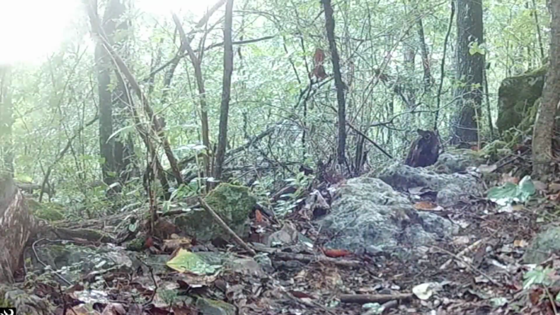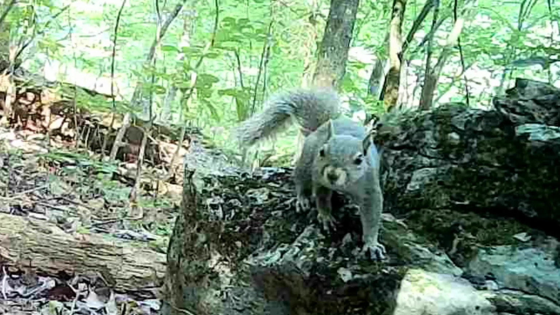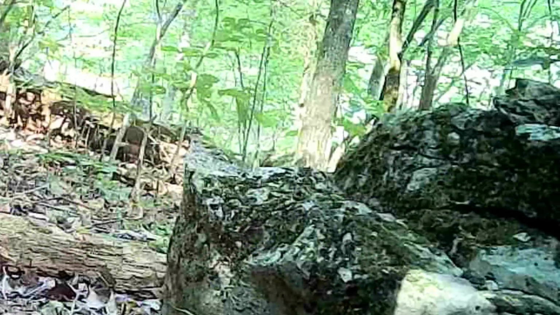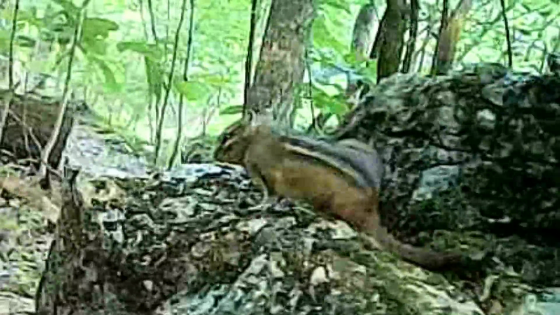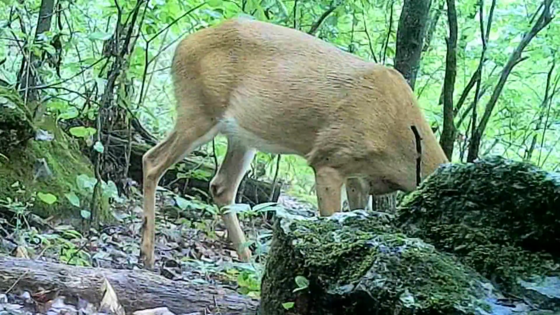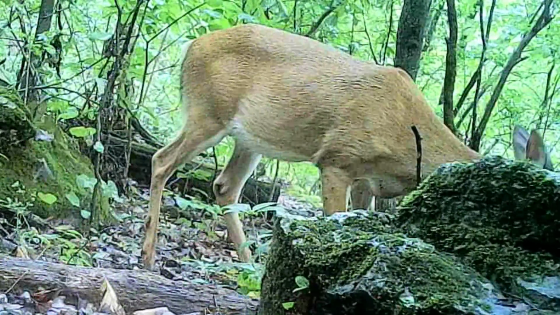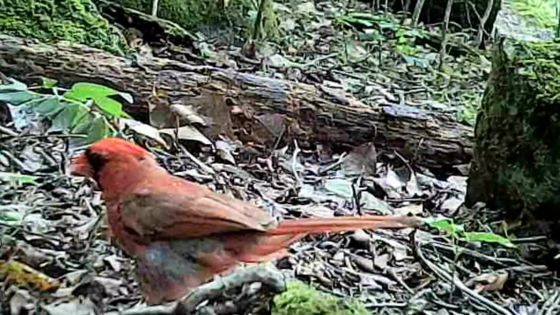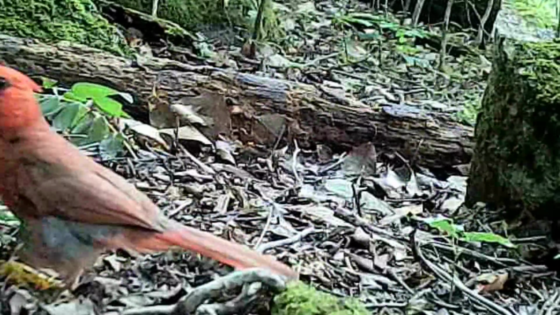Down at the log, there's little Ricky. He has to stay high. And little Chucky. They're out making their rounds. And the deer just browsing through by here too. Wherever they happen to mosey. No pressure on them. There's a beautiful little male cardinal. I think he stays around here all the time.